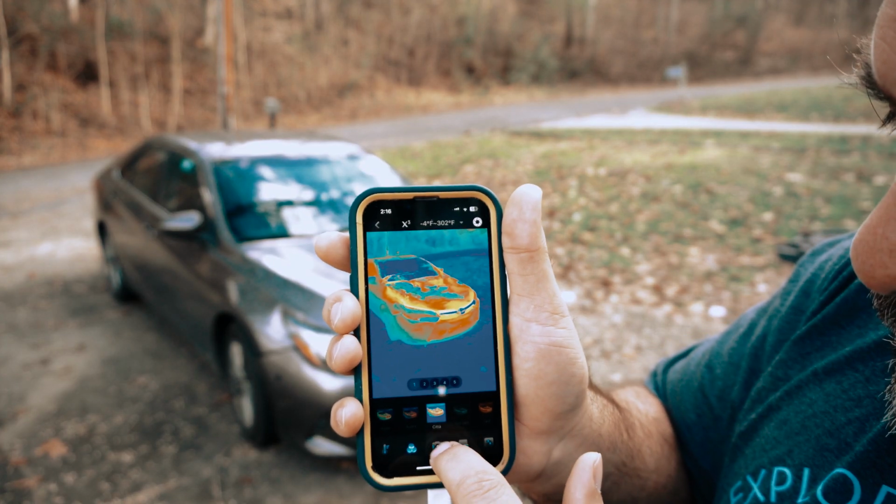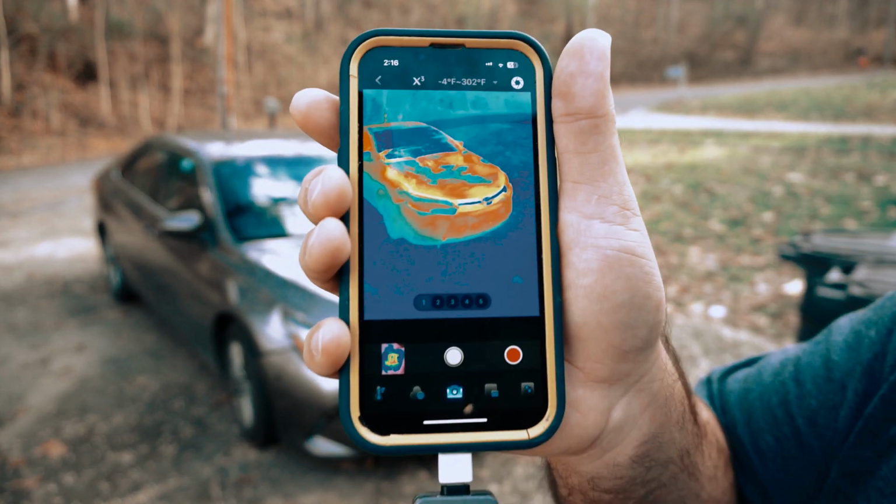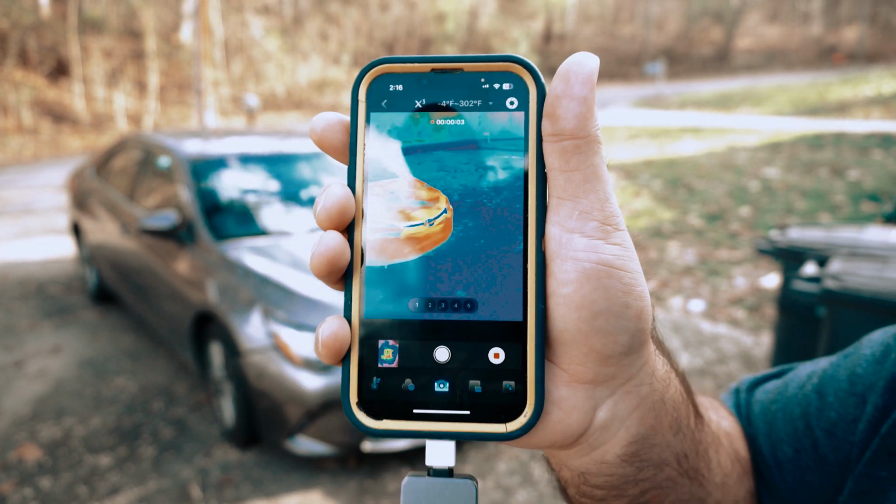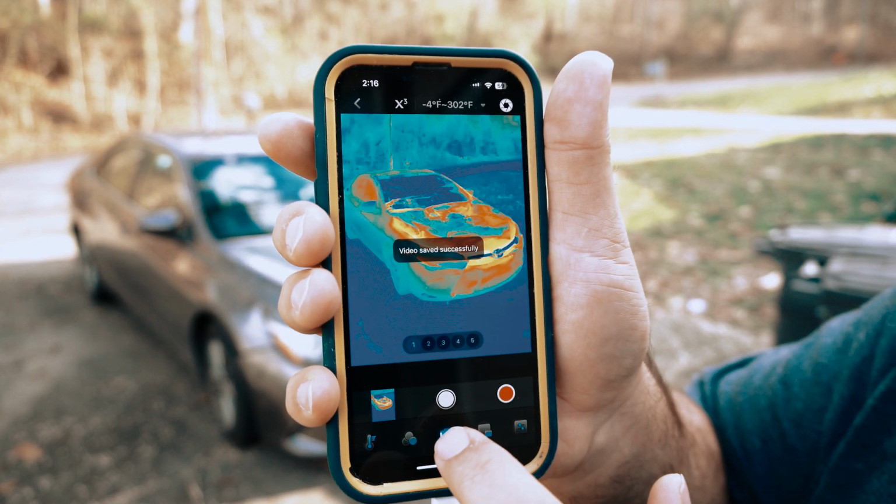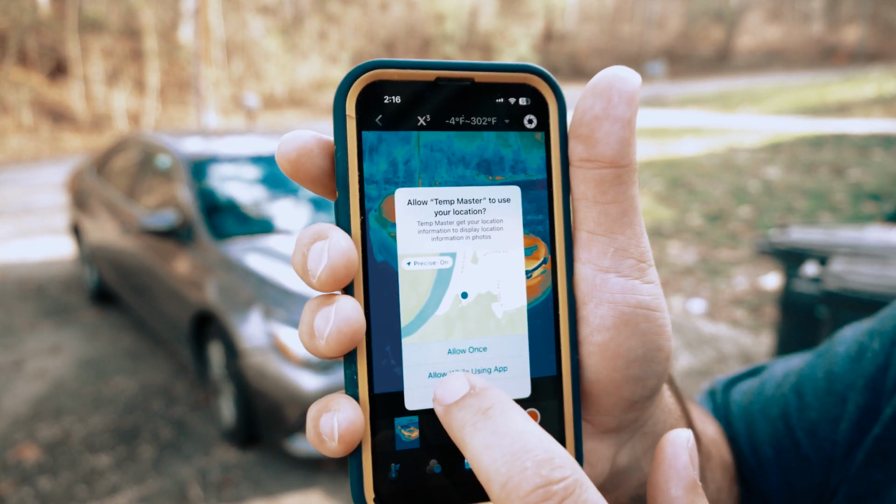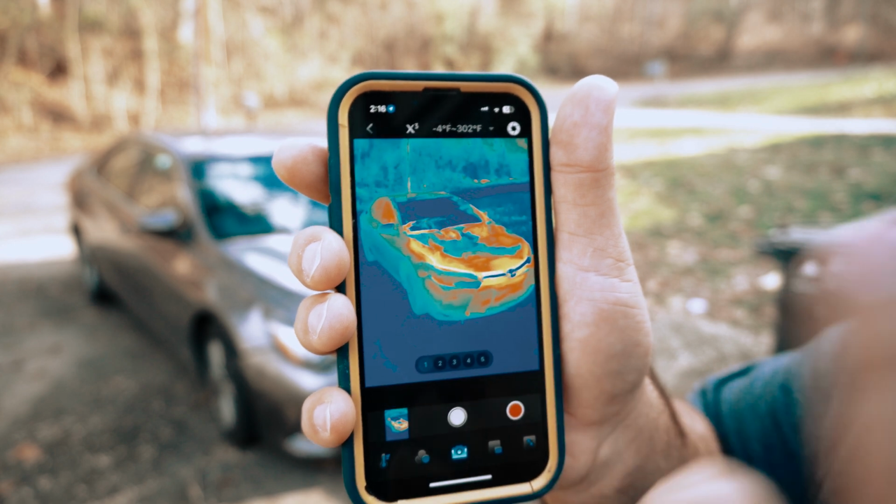So you can actually click the camera down here and you can take videos as I'm recording right now, you see. And you can take pictures if you want to as well, which I haven't done yet, so allow while using app, allow once, whatever.